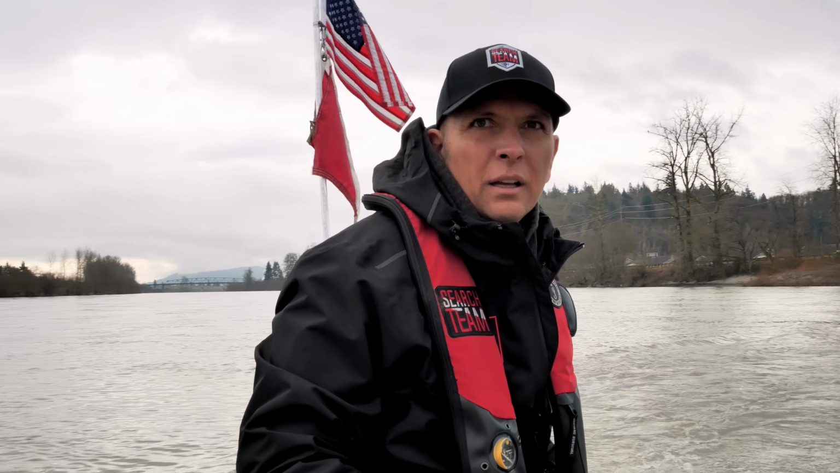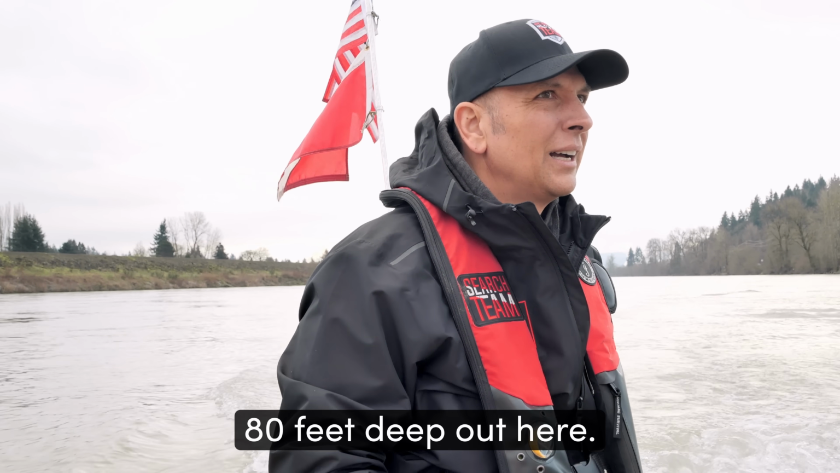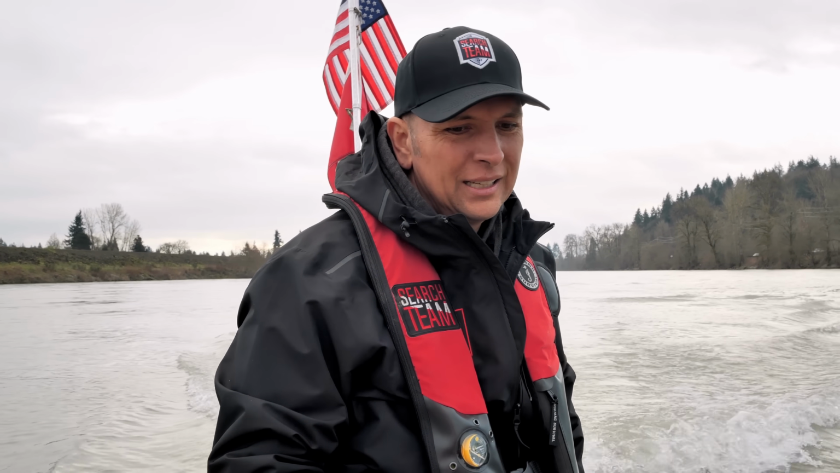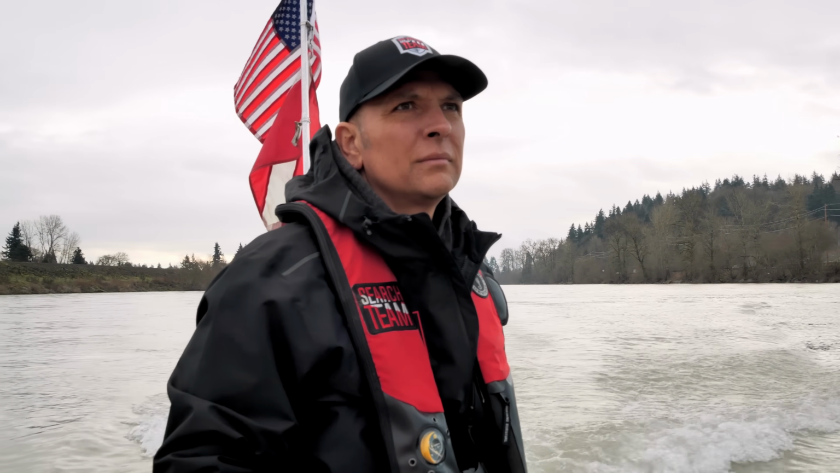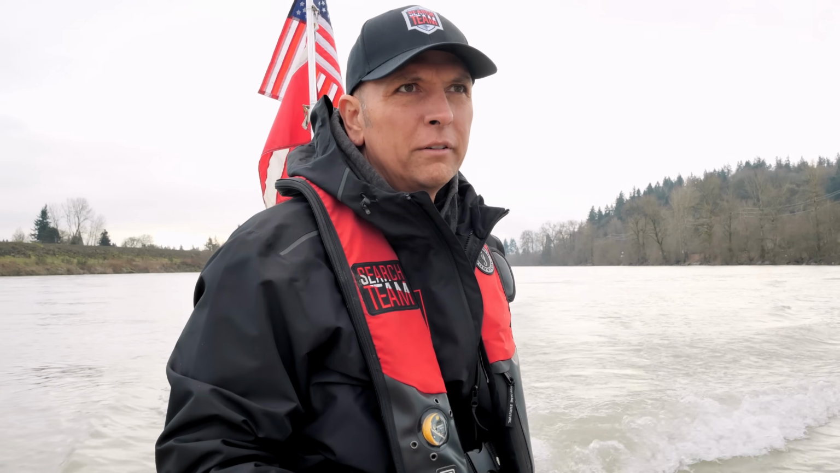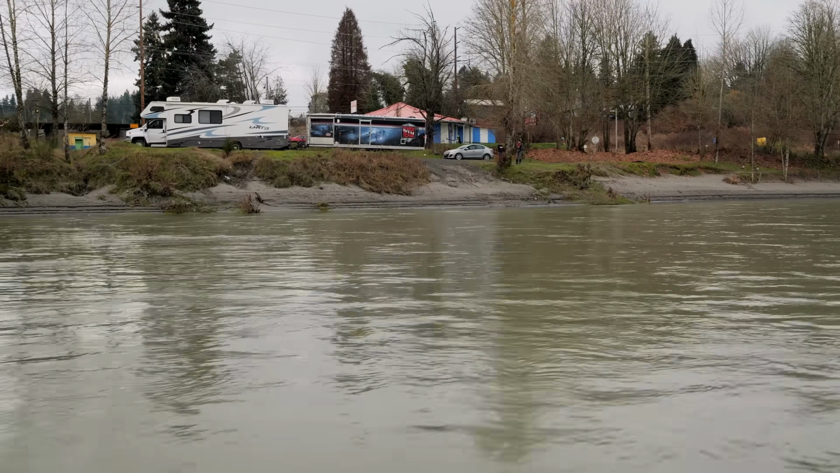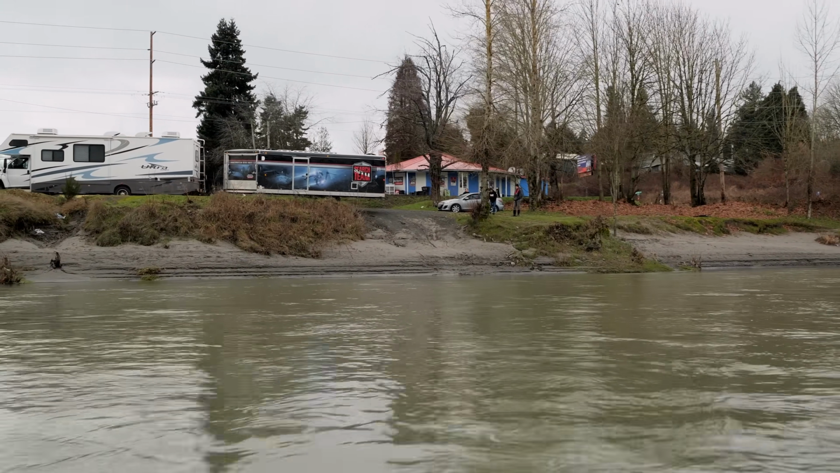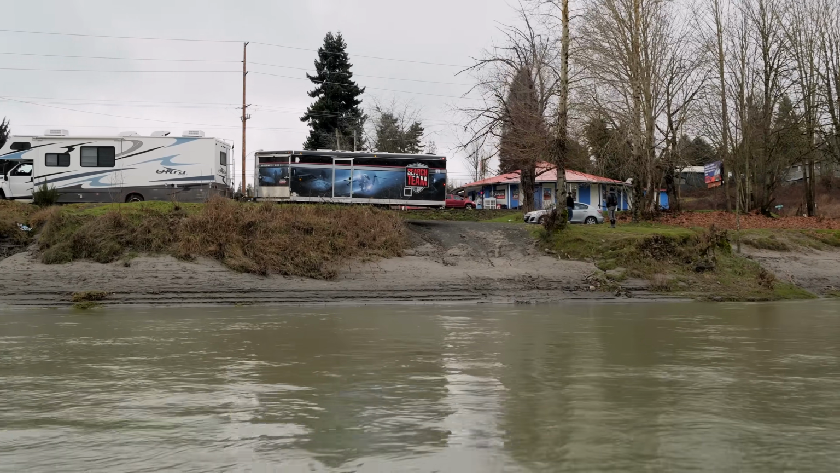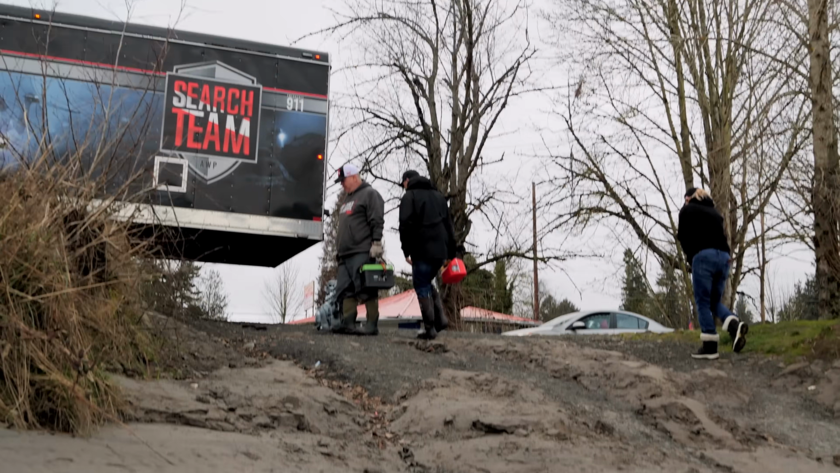3.5 feet. Yeah, well, it's 5 feet now, right here. Blowing my mind. I would think it'd be 80 feet deep out here. It's not. The Columbia, it gets deep. Yeah, 4 feet. All right, no holes, no nothing. Nothing, it's 3.5 feet deep out there.